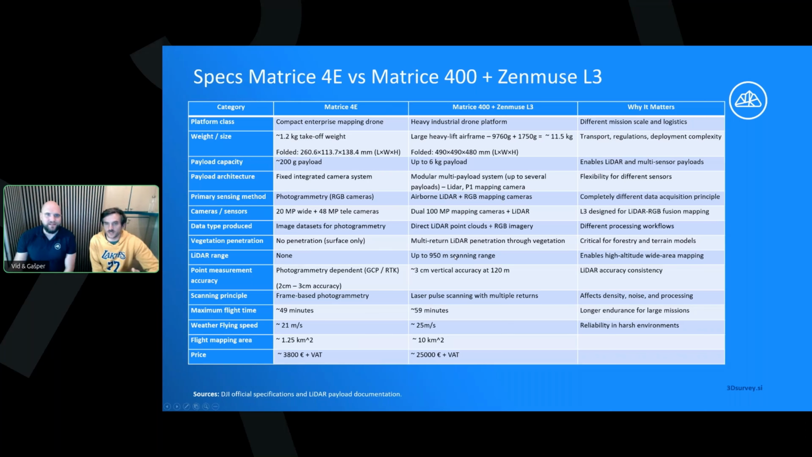You can get multiple returns, and with this you can get better classification, and you can also get points from the floor where the vegetation is. Yeah, and that's important. That's where it's better. That's why we bought it, because that's why we need it.